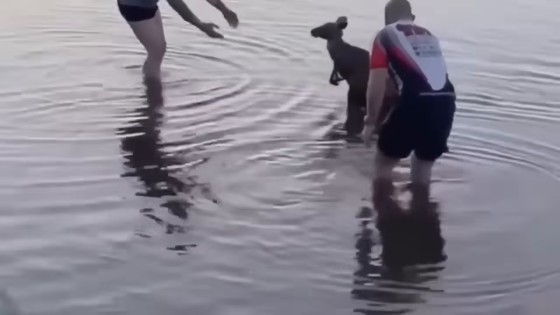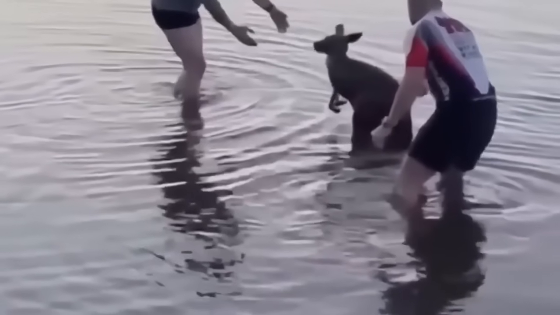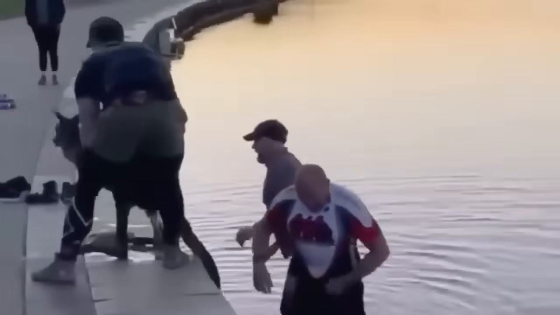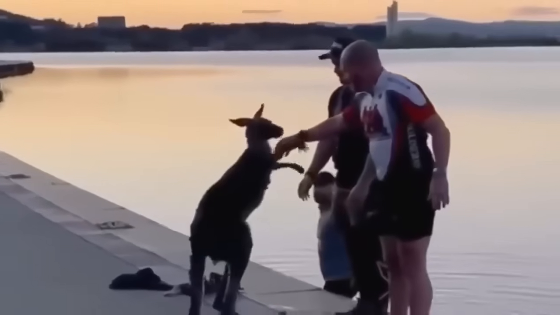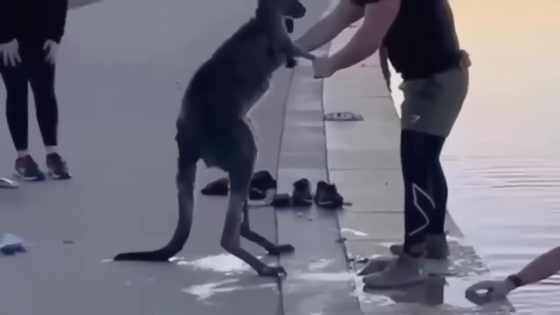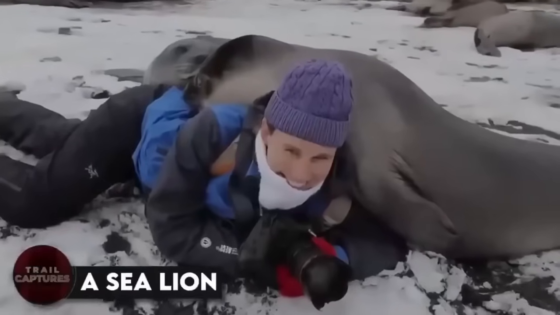A grateful kangaroo. This kangaroo was stuck and had come to the conclusion that he cannot do anything about his situation and needs the help of humans. That is why he did not resist or punch the men who came to help him. Instead, after getting saved and safely on the land, he stood there, calmly waiting for the humans to shake his hand. Oh, he's thanking ya. Such bizarre creatures. Not especially friendly, but impossible not to love.